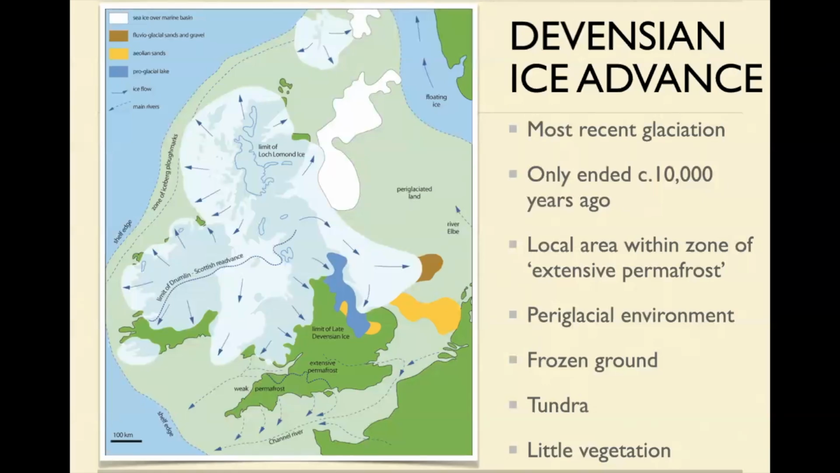Essentially, it's tundra. Whether or not you've got mammoths wandering around at the peak of this is another matter. But certainly, as it built up or as it went away, and if things got a bit warmer, there would have been, at the peak time, very little vegetation for a mammoth or indeed anything else to eat.